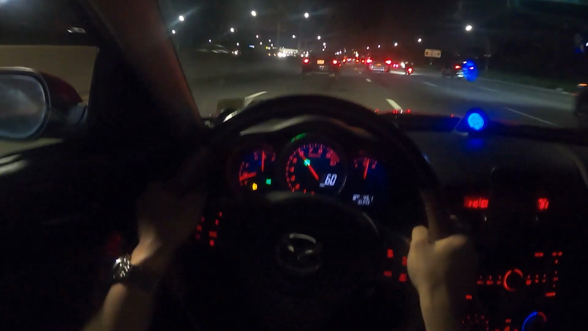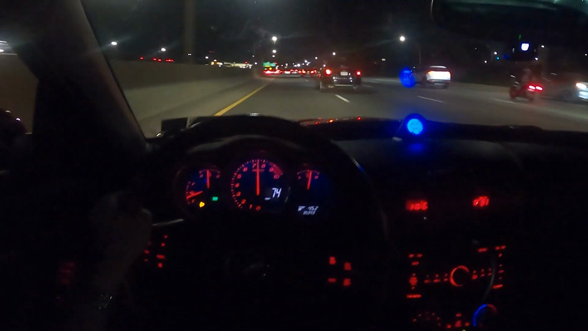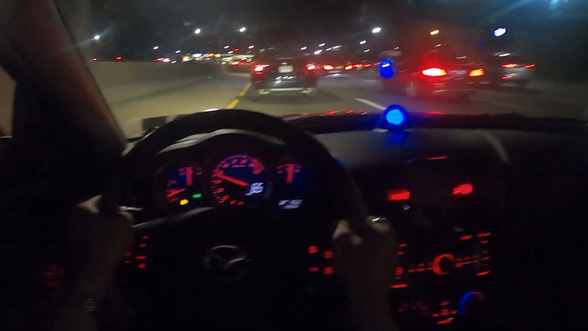Resonator delete and a muffler delete if I ever heard one. What's this Honda doing?